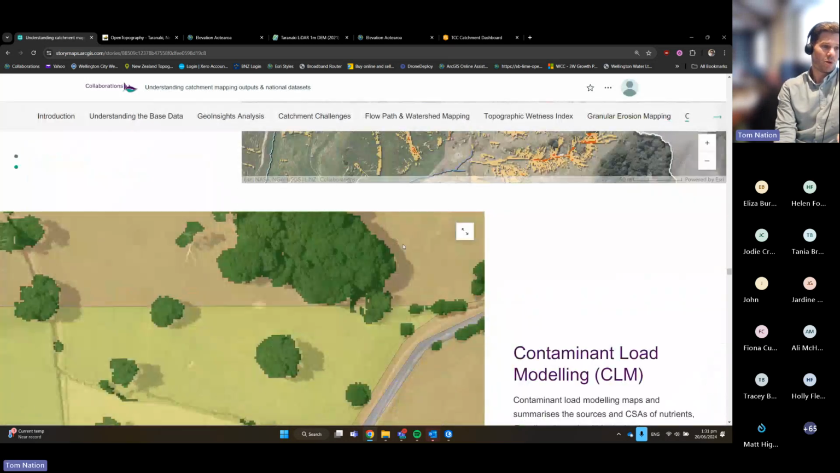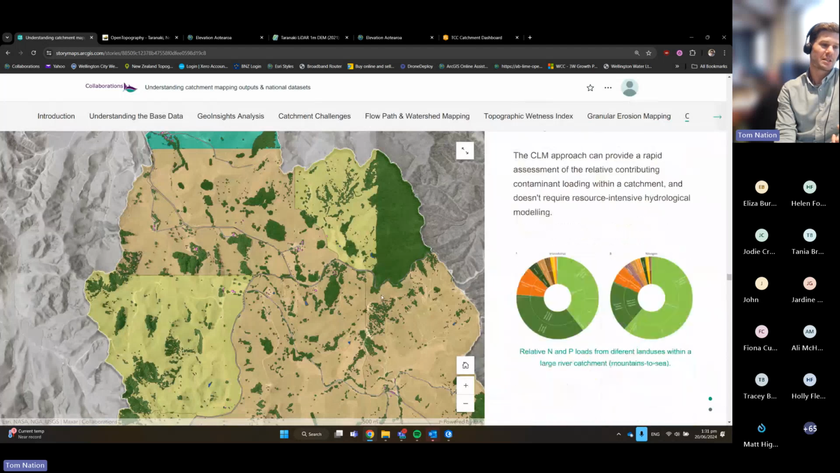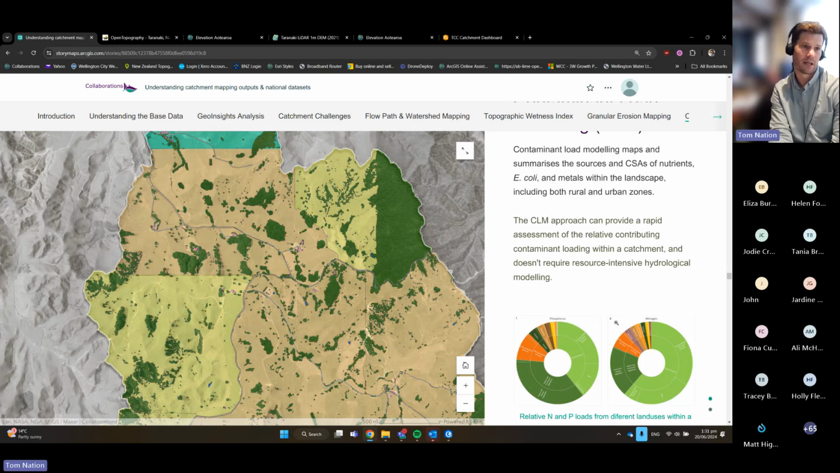One of the other things we've been working on, as I mentioned, was the contaminant load modeling. So this is another area where we can use a range of spatial information, including elevation models and things, to create some powerful outputs. We didn't actually run through this with Taranaki, or not yet, but we've been doing some work in this space with Greater Wellington, which is really useful.